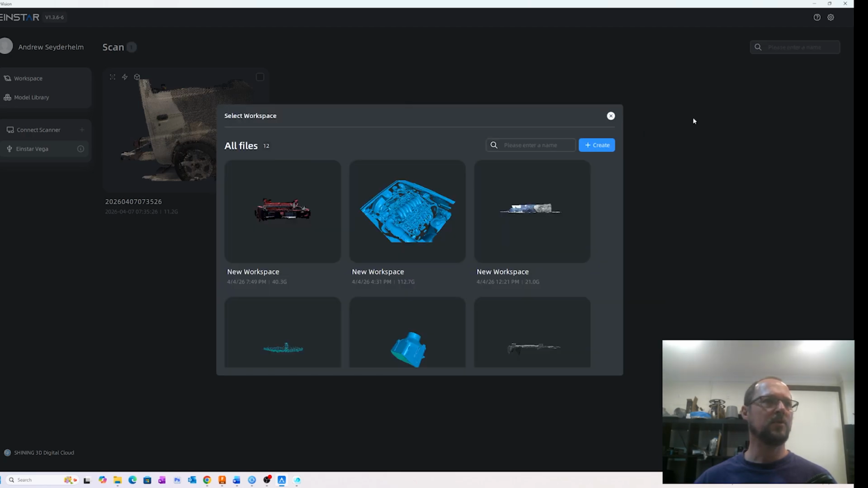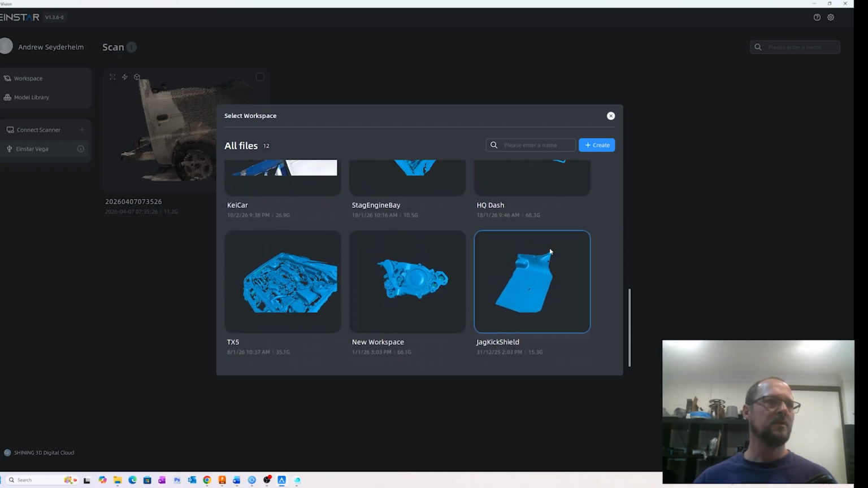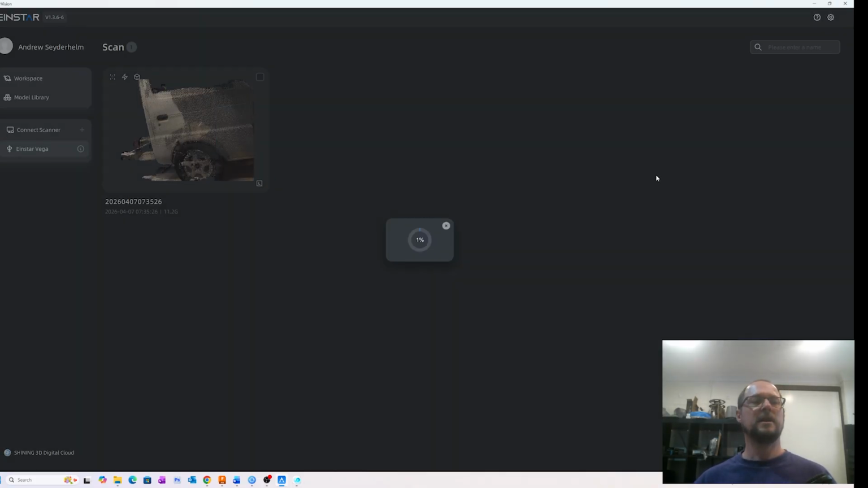But we'll click import to workspace. I'm going to just create, which we'll put into this KCAR one, and you can see it going. So it's not the fastest, but it's not too bad when you consider the size of the file. That's 11.2 gigabytes being transferred over USB-C.